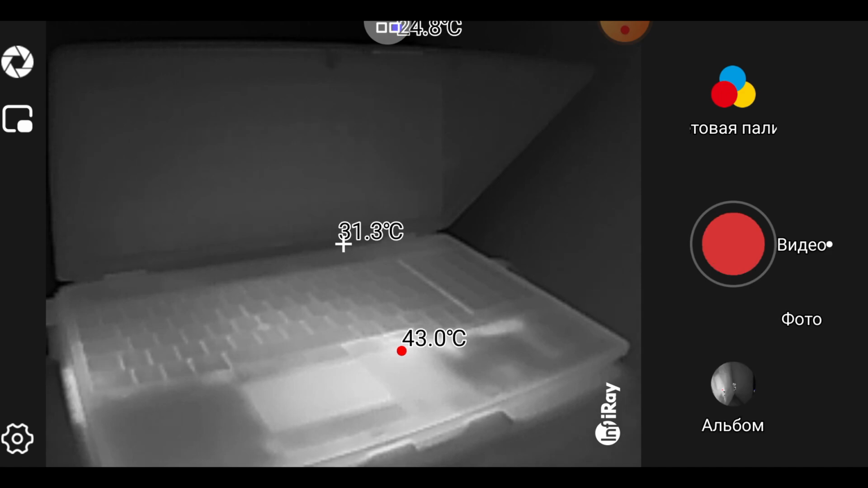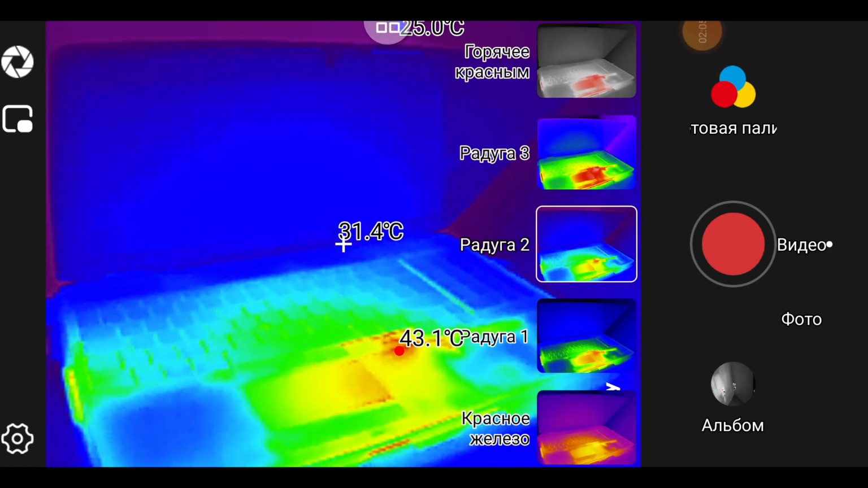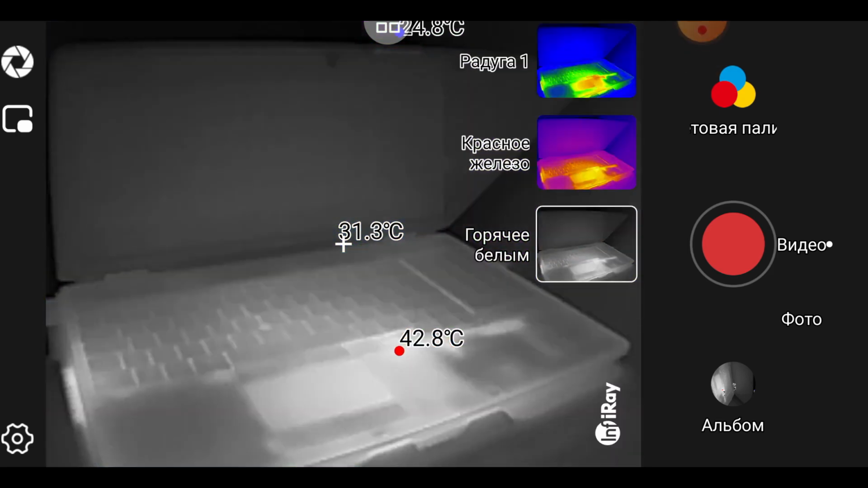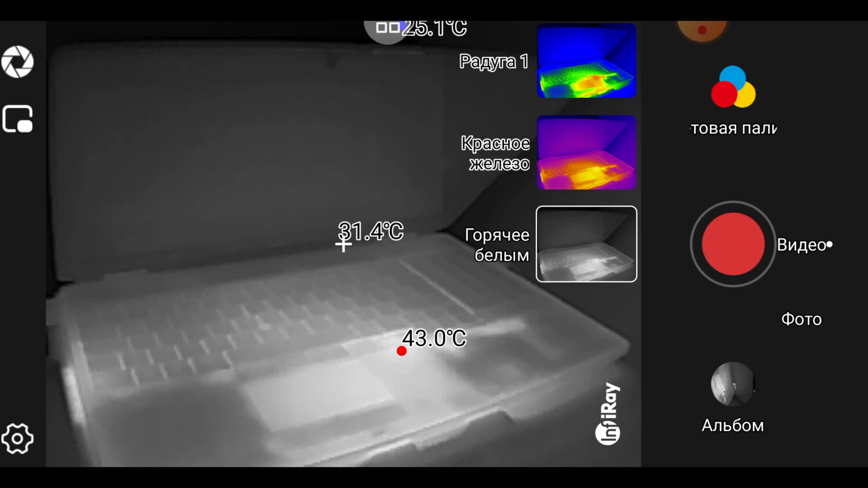At the top you can turn on the color palette. As you can see, there are different types of display here. Personally, I like two palettes. This one is black and white and red and blue. Let's leave it black and white. Please note that all inscriptions are in Russian.